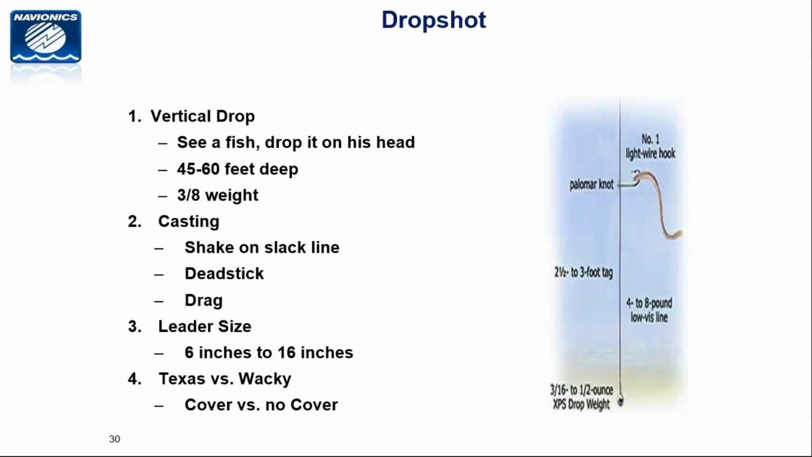In terms of the four types of ways, we talked about the vertical drop, we talked about the casting, we talked about the leader size, and we talked about Texas versus wacky.